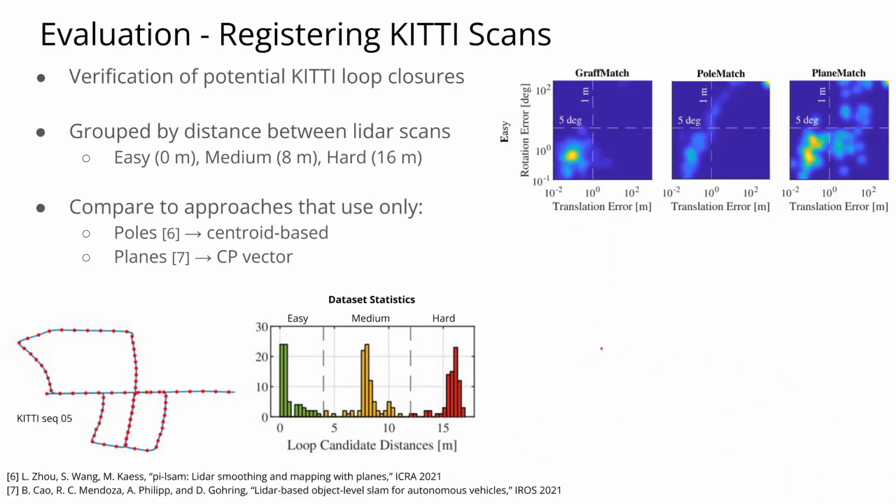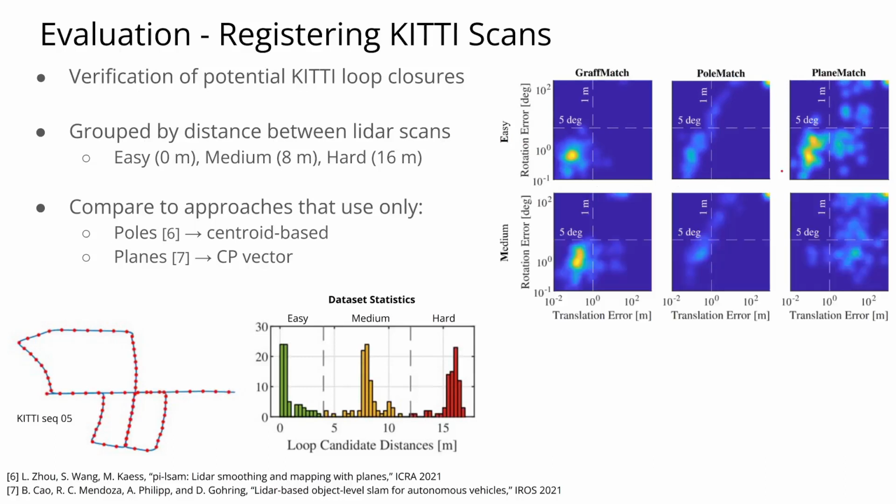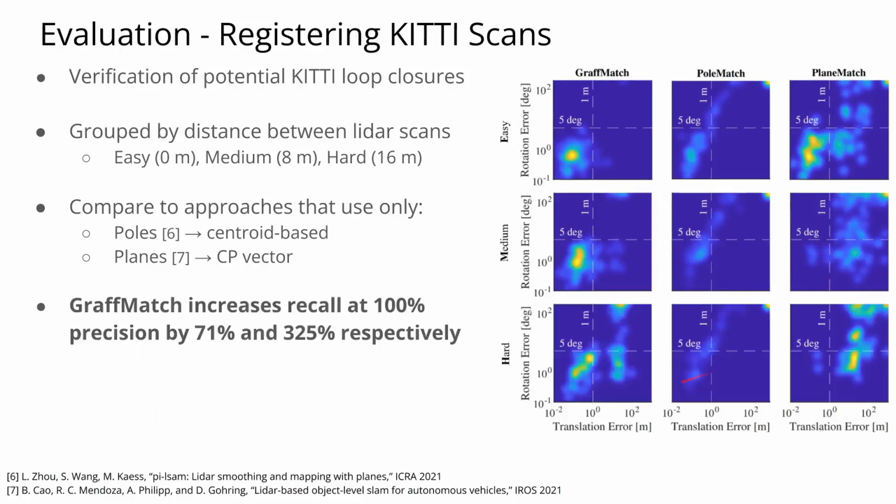In the easy case, we already see pole match breaking down due to the scarcity of pole landmarks in many of the scans. Note that plane match, which uses the origin-dependent closest point representation, performs reasonably well in this regime. However, as the distance between scans increases, plane match also breaks down. In contrast, graph match is able to maintain high performance, increasing recall at 100% precision substantially.